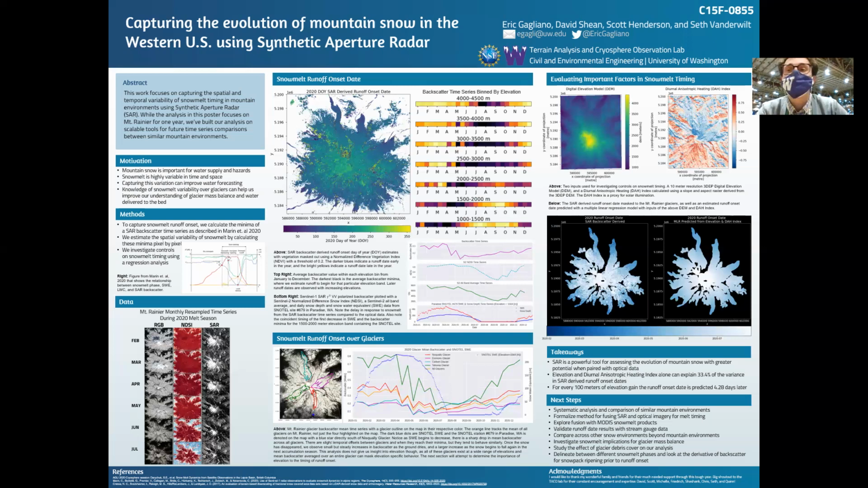So let's look at the main figure of the poster in the middle top, snowmelt runoff onset date. So we see a day of year SAR-derived runoff onset date for the year 2020. These darker blues are going to represent earlier in the year, and the yellows are going to be later in the year. So right off the bat, we see that we get more yellow colors, more brighter colors as we go up the mountain, as we would expect, because we expect higher elevations means colder temperatures, which mean snowmelt runoff onset date will be later.